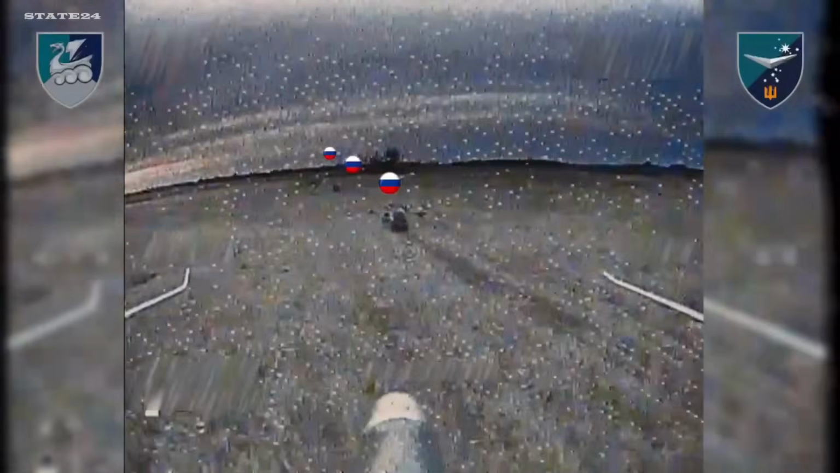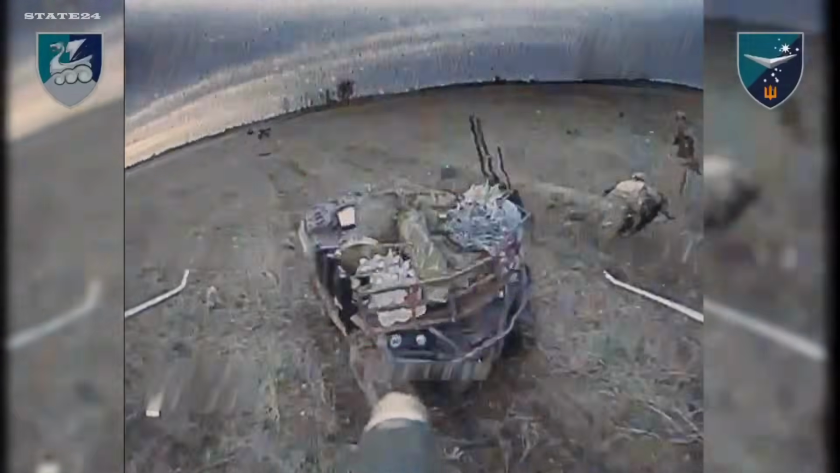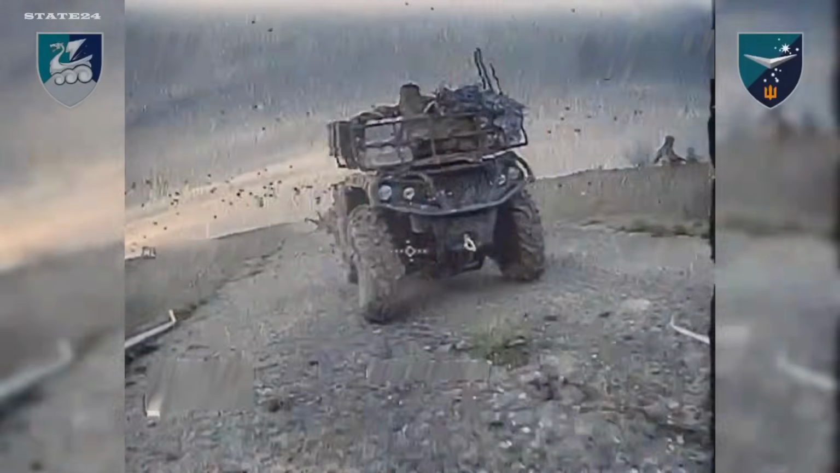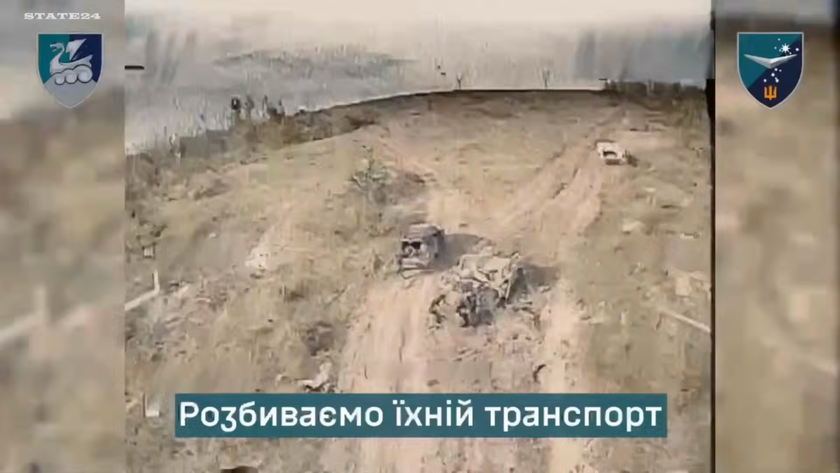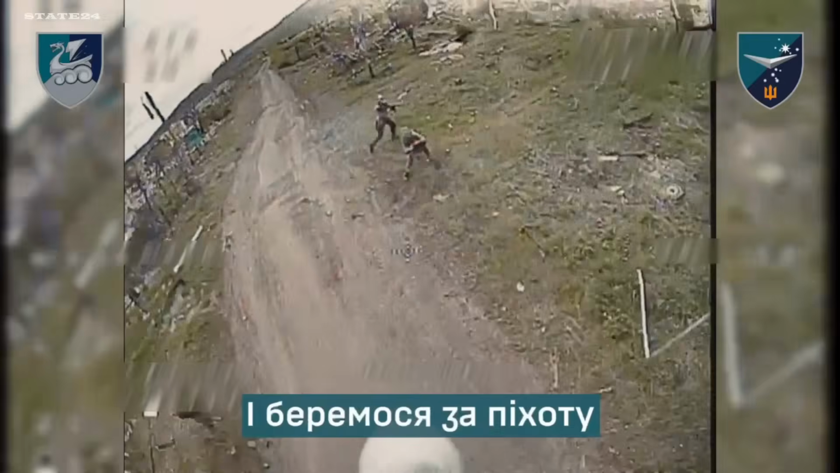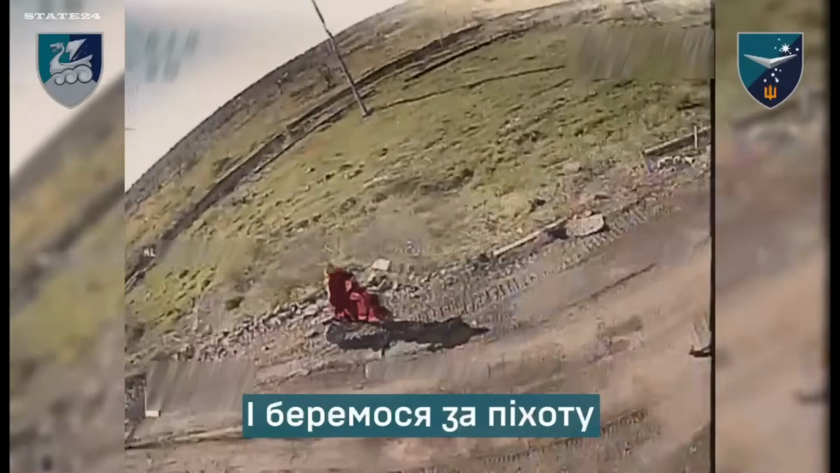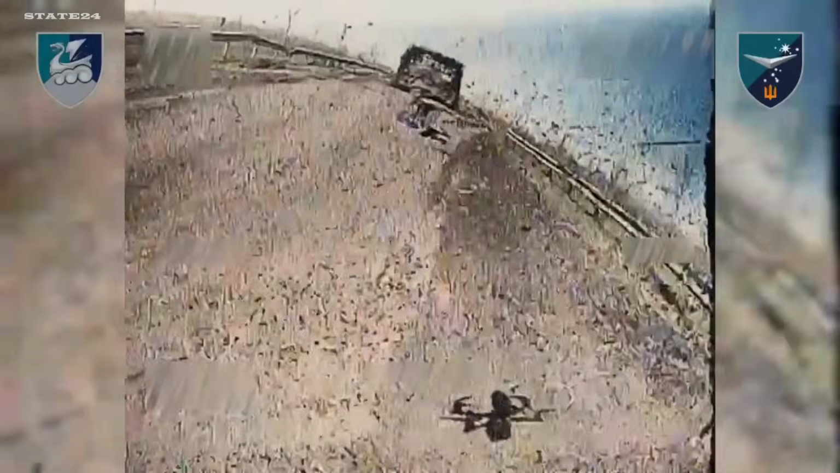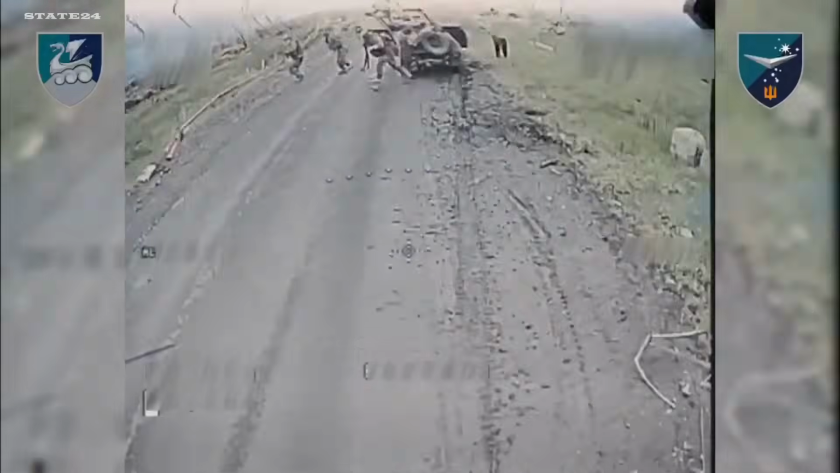Southern Donetsk region. A large Russian assault attempt, and from above, the disorganization is immediately visible. Soldiers spread across a wide area with no coherent formation. Motorcycle groups pushing forward, vehicles attempting to advance, each one moving independently, each one exposed.